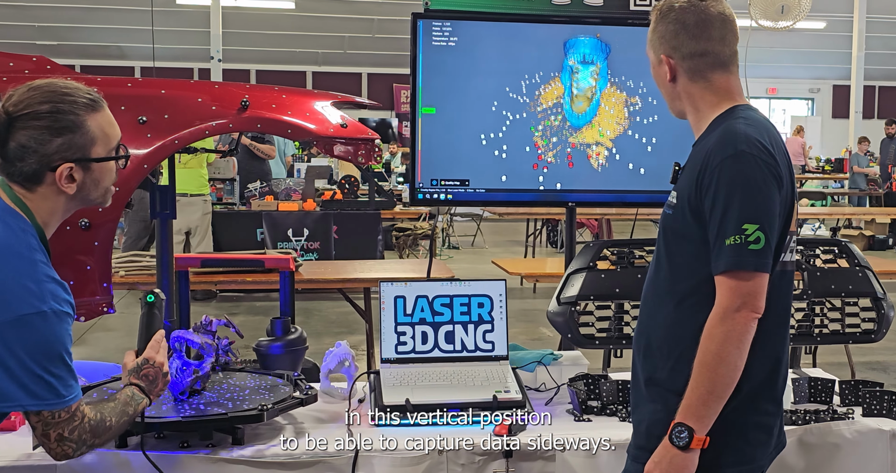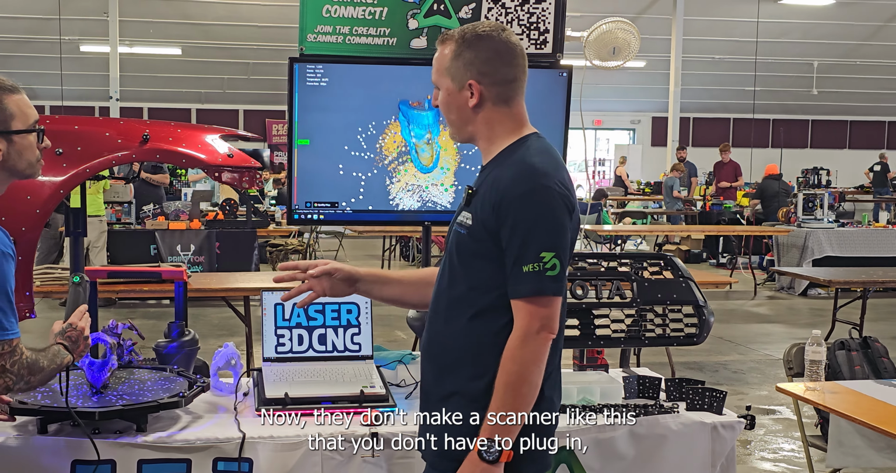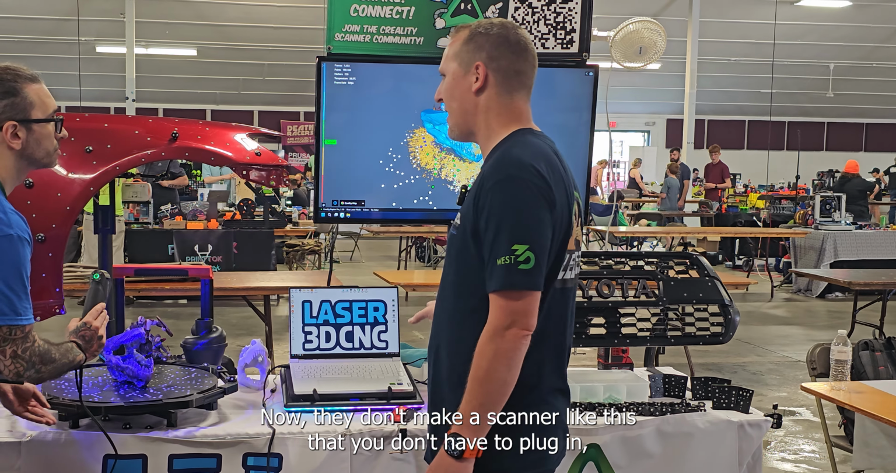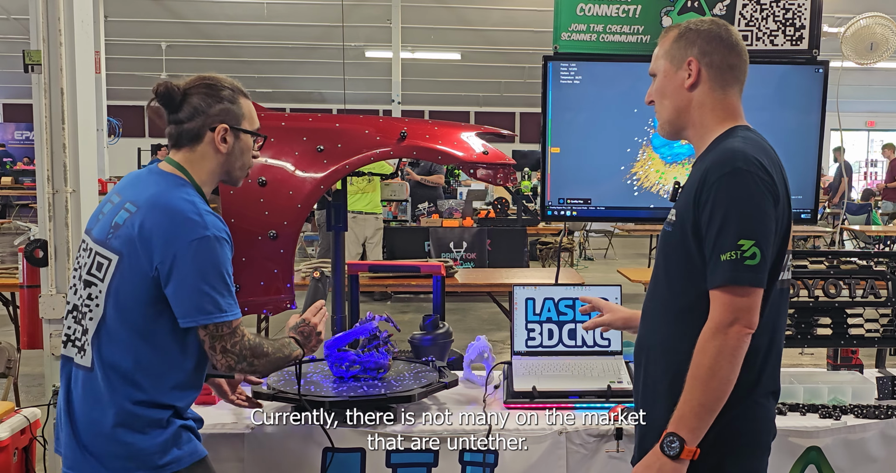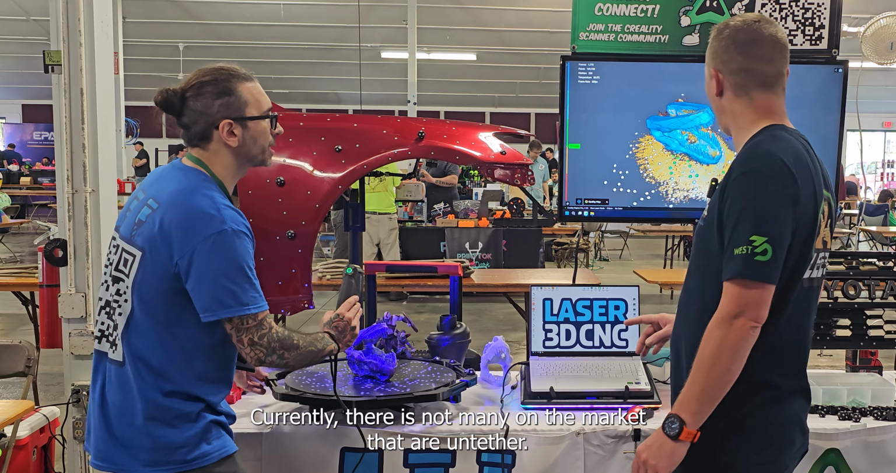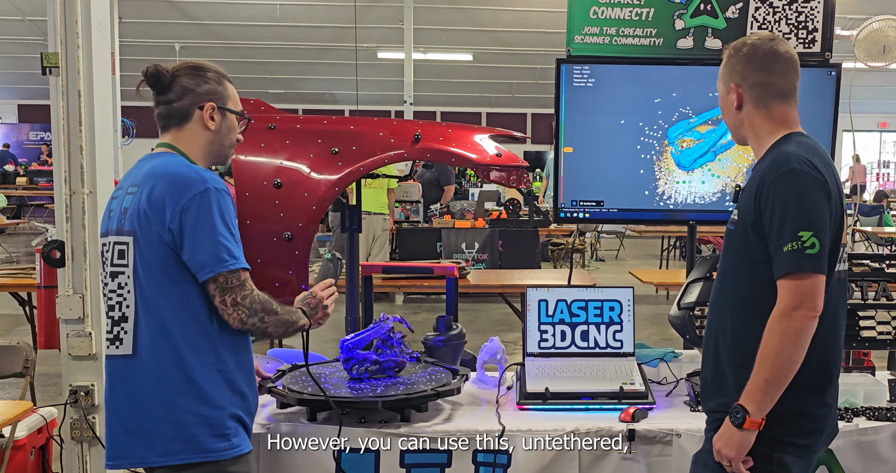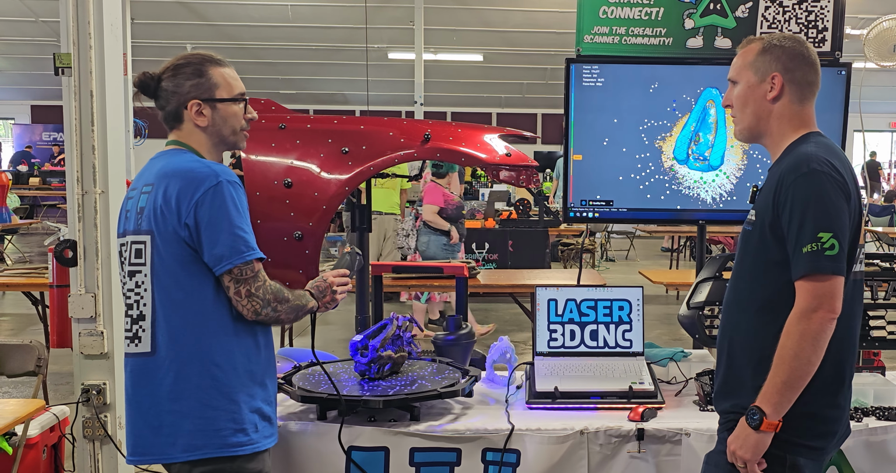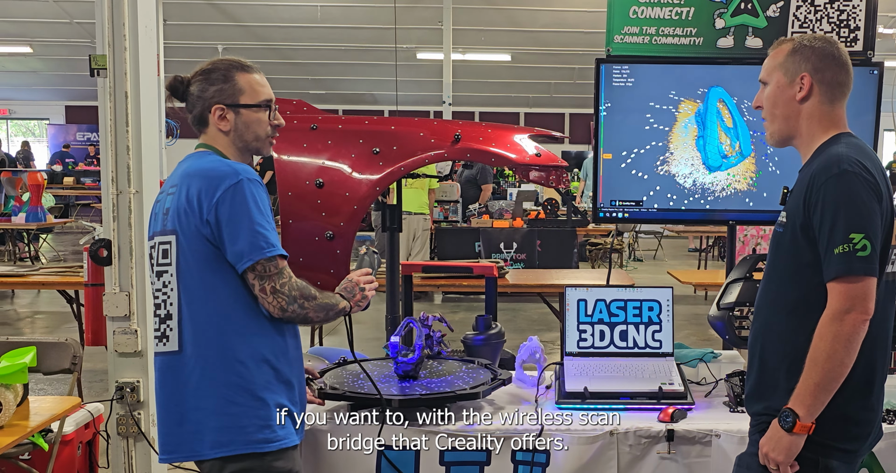capture data sideways. Now, they don't make a scanner like this that you don't have to plug in to a computer, do they? Currently, there's not many on the market that are untethered. Yeah. However, you can use this untethered if you want to with the wireless scan bridge that Creality offers.